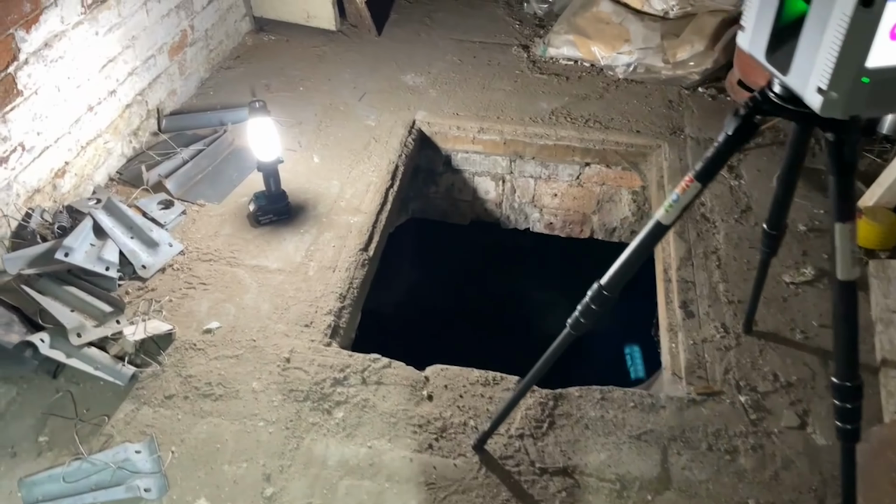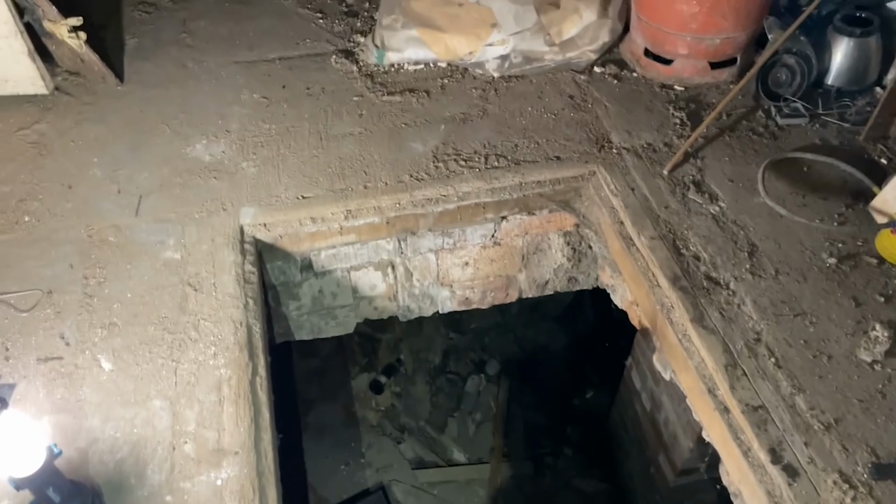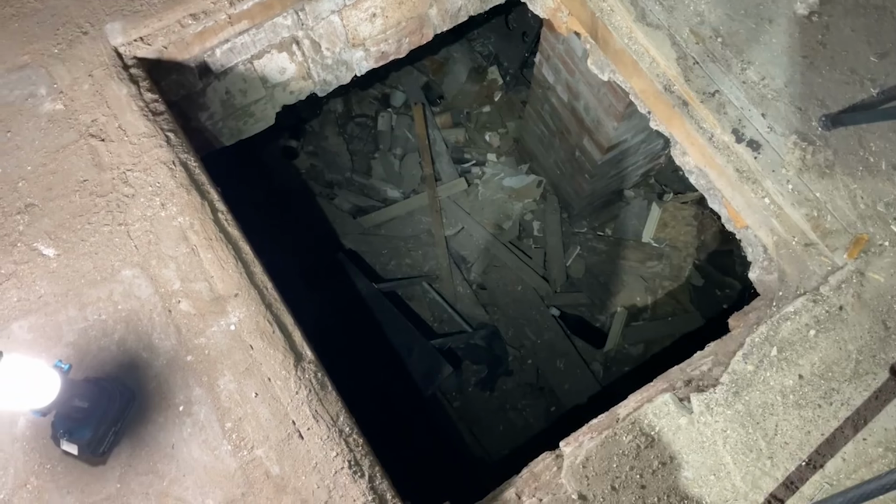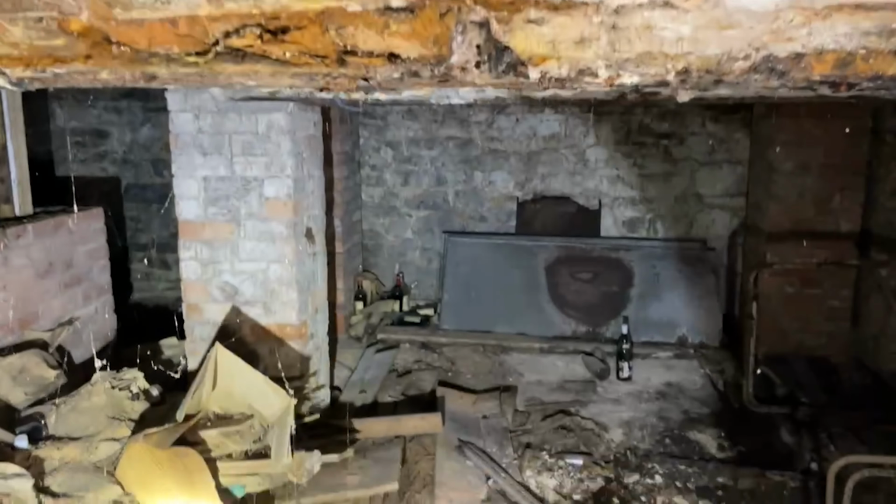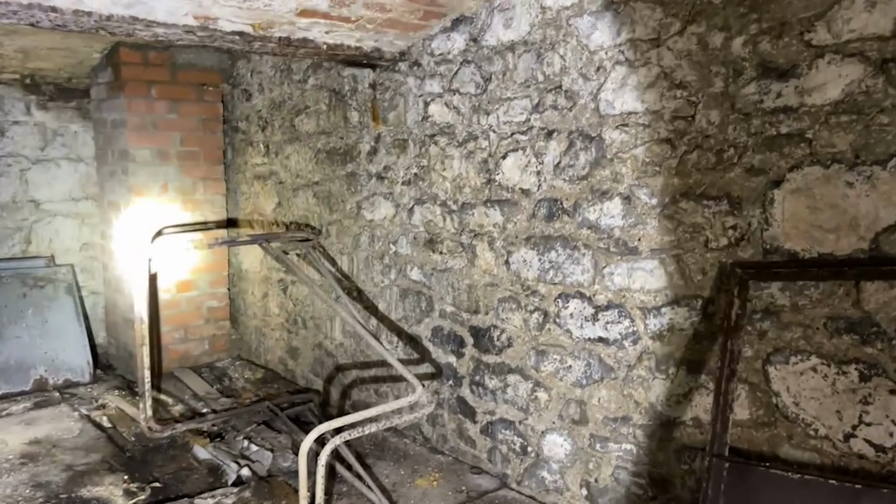We've got this interesting little feature, which is going to be a bit of a challenge. We've got a cellar here that is accessed from this hatch, so we're going to be exploring what's down there in a minute or two. Right, let's go explore what's in this basement. Not a lot of headroom and a lot of rotten stuff.